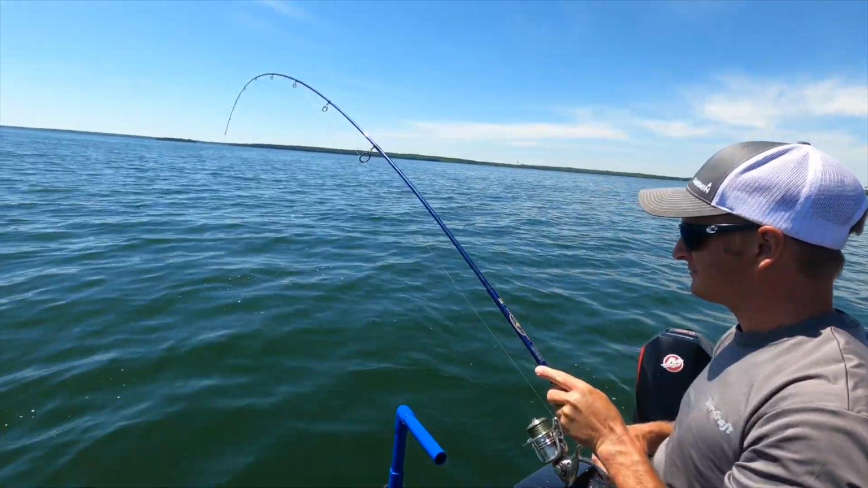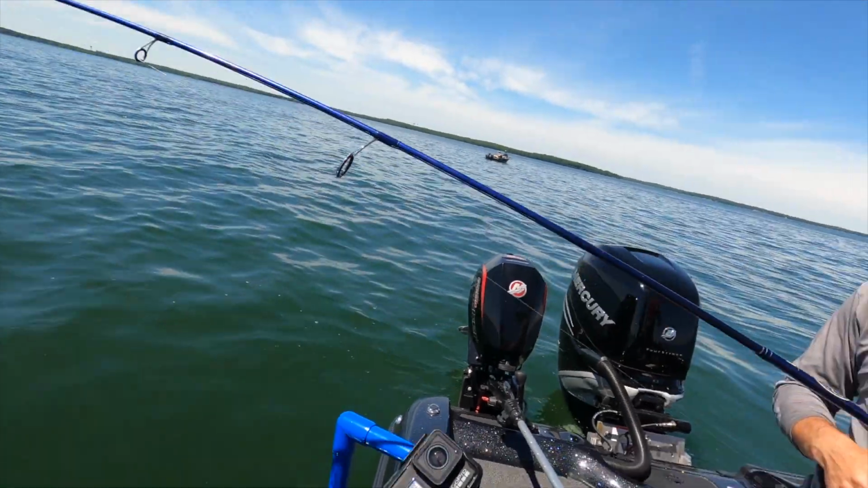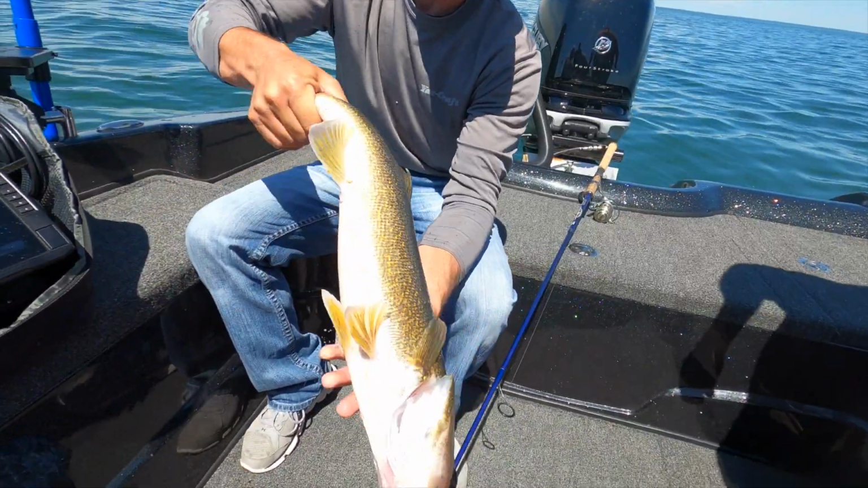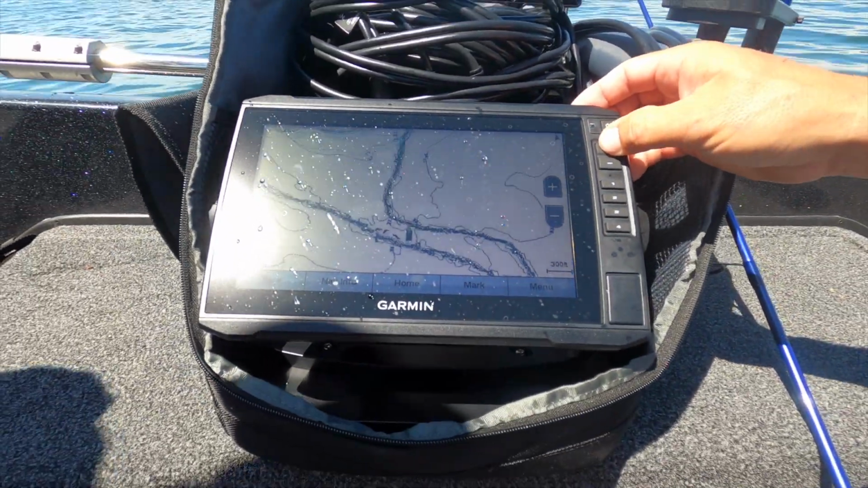Yahtzee. Ooh, nice, that might be a little better, one of those bigger ones that we came across. And there it is. There you go. So that's what we're working, just a real narrow point right on the mud flat.